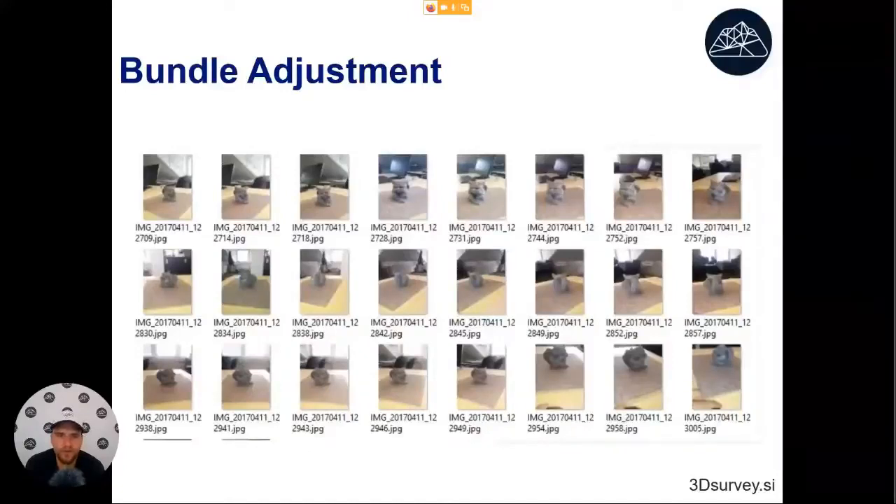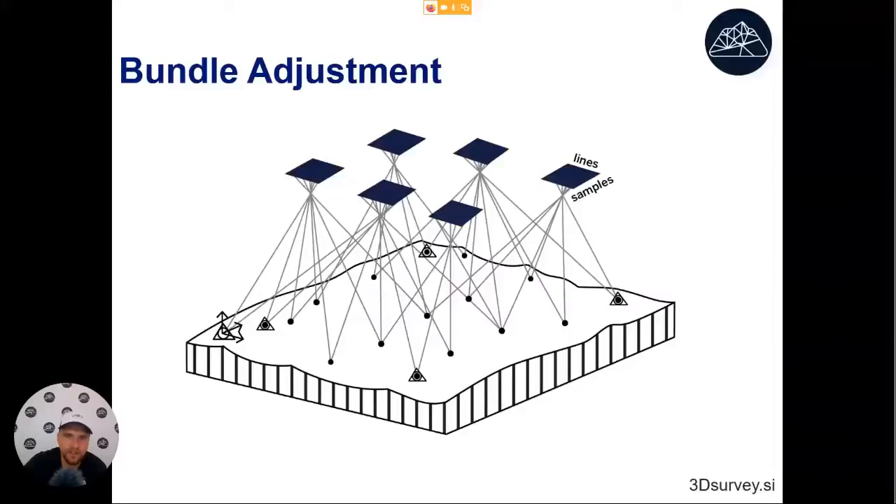They will be enough to calculate the basic 3D shape of this subject, and they will also allow us to calculate where the images were recorded from. So now let's talk a little bit about how this is possible. We are calculating where the images were recorded from, and we are already calculating also the basic shape of the terrain.